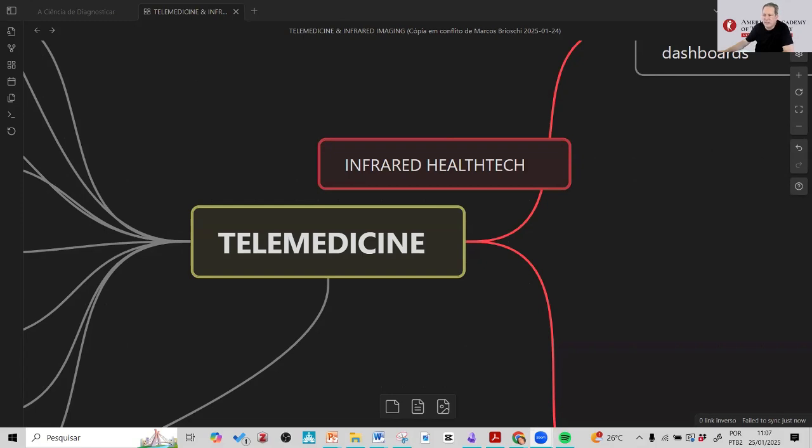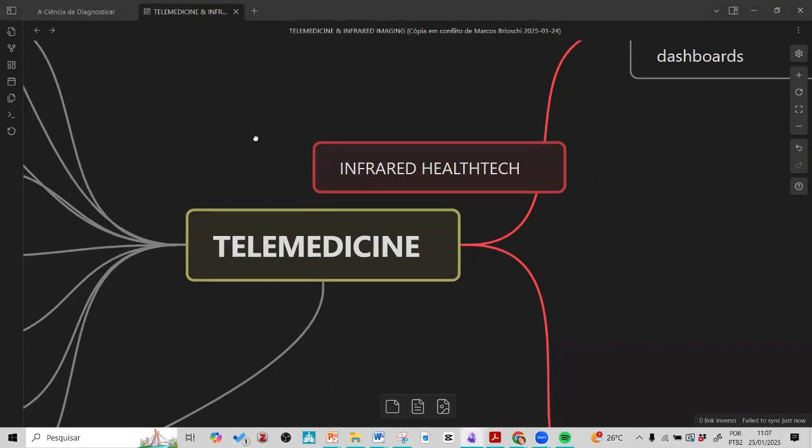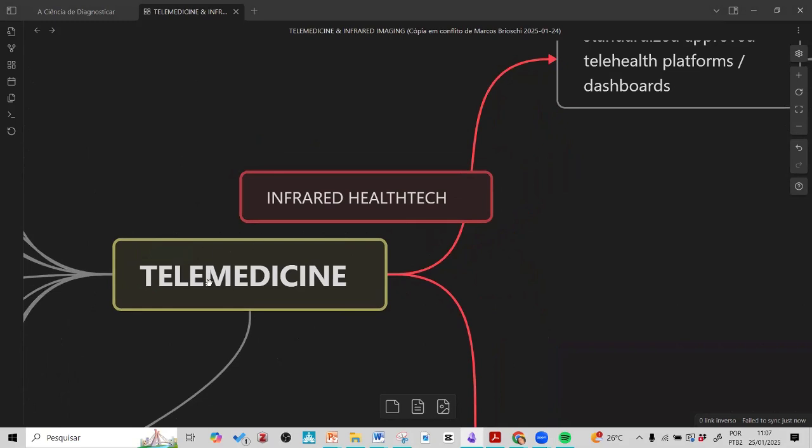What is the telemedicine that most places are doing, and especially with the focus on infrared imaging. So telemedicine related with infrared health tech or infrared imaging or thermography, okay?